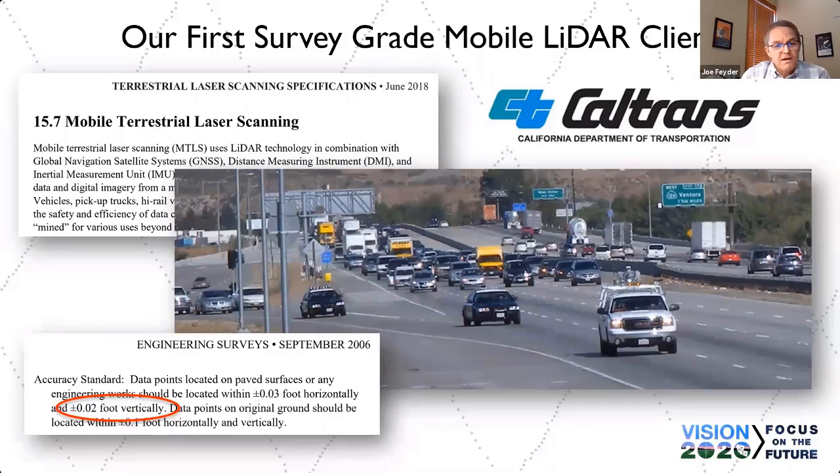But our first client with our mobile system was Caltrans. Our first couple projects were up on Siskiyou Summit, then we did a couple down, 15-mile project on the Grapevine, a 15-mile project down near Magic Mountain. What a contrast in climate, in geography, and everything, going from Siskiyou Summit up near the Oregon border down to the Los Angeles area.